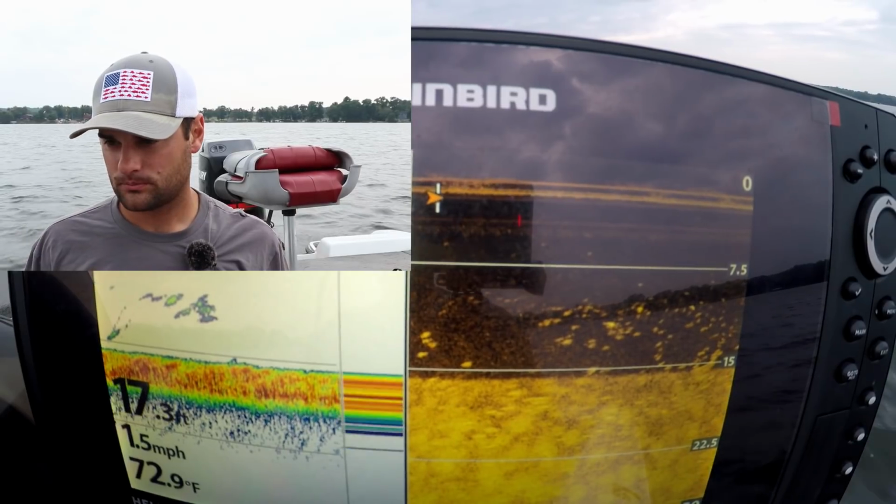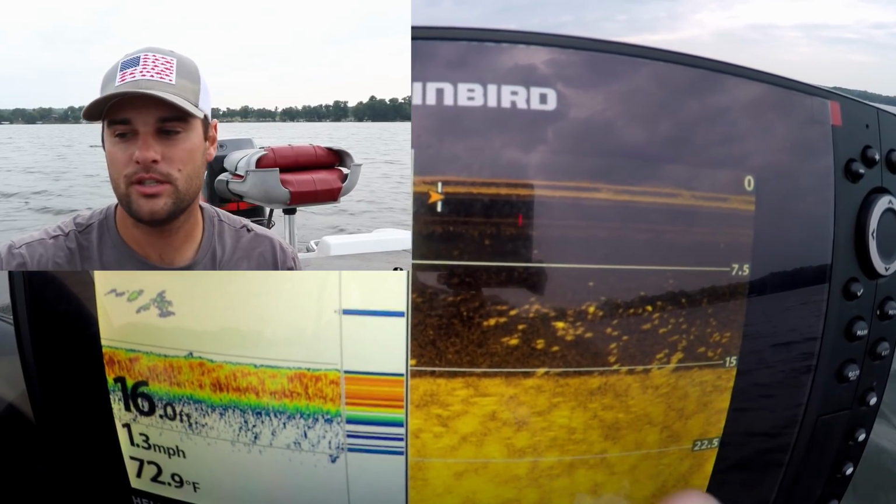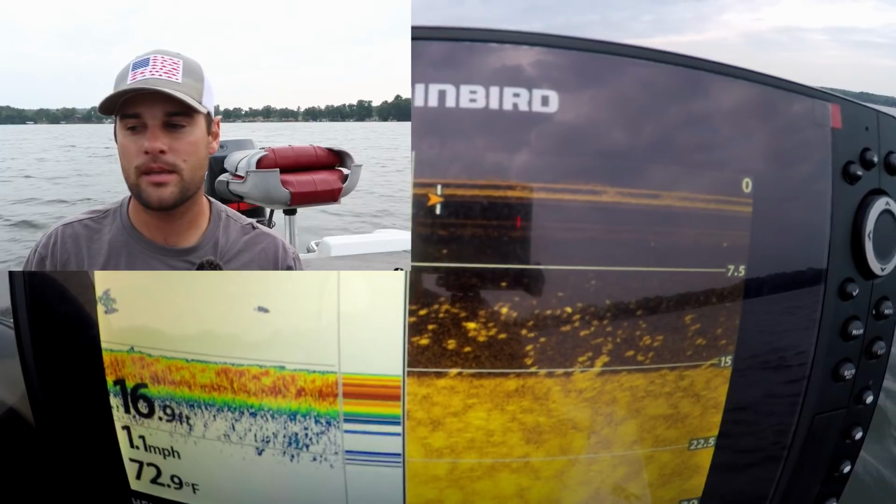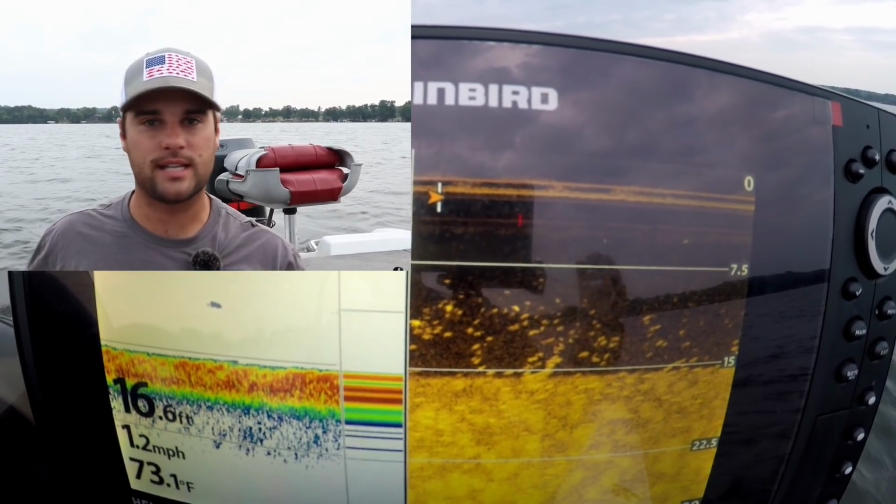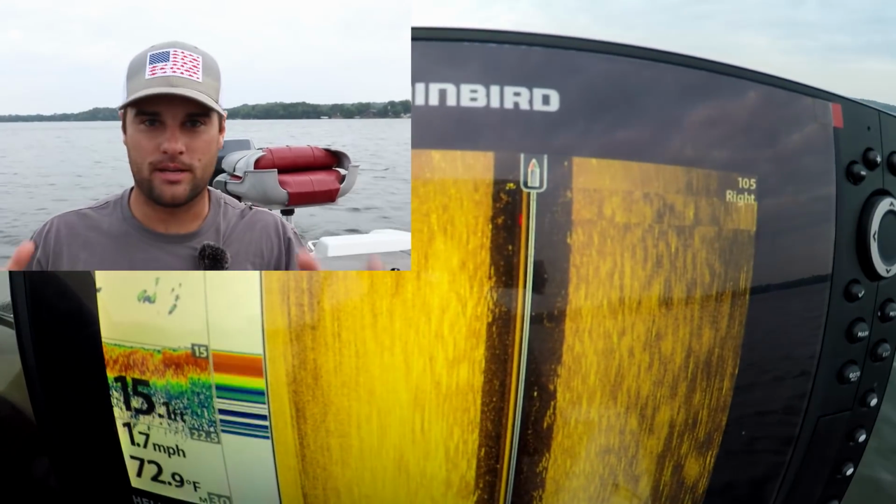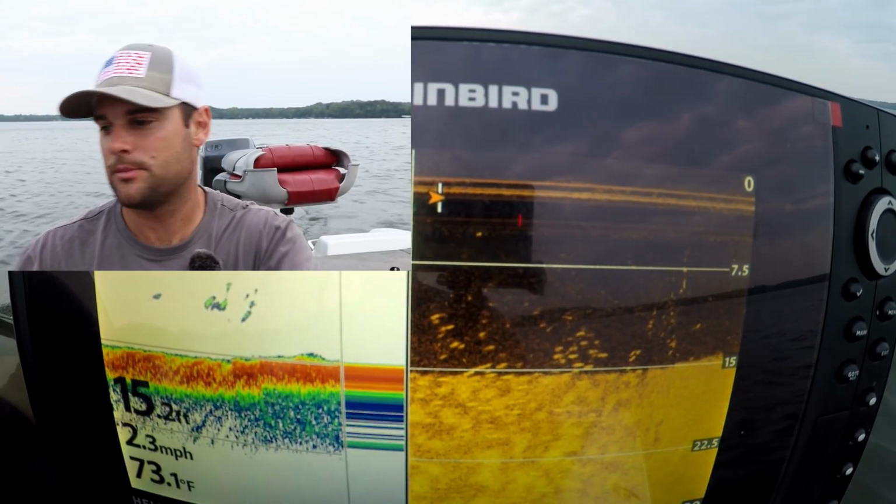Anyway, what was I talking about? Oh yeah, the lag time. The reason you want to use a 2D sonar when you're throwing the buoy out is it's going to give you almost a real-time image. The down imaging is real tough to throw a buoy out and try to guess how far I drifted over compared to where it showed up on my screen. So that's why you want to use your 2D sonar paired with either side imaging or down imaging.